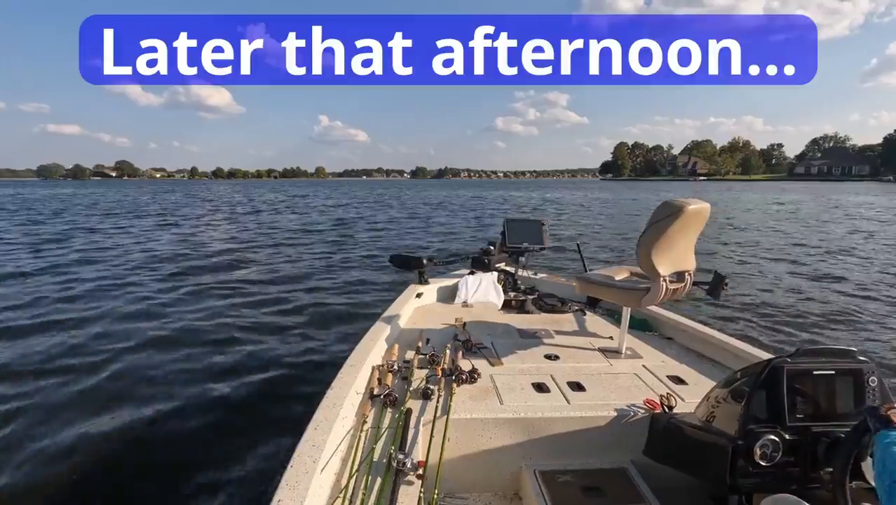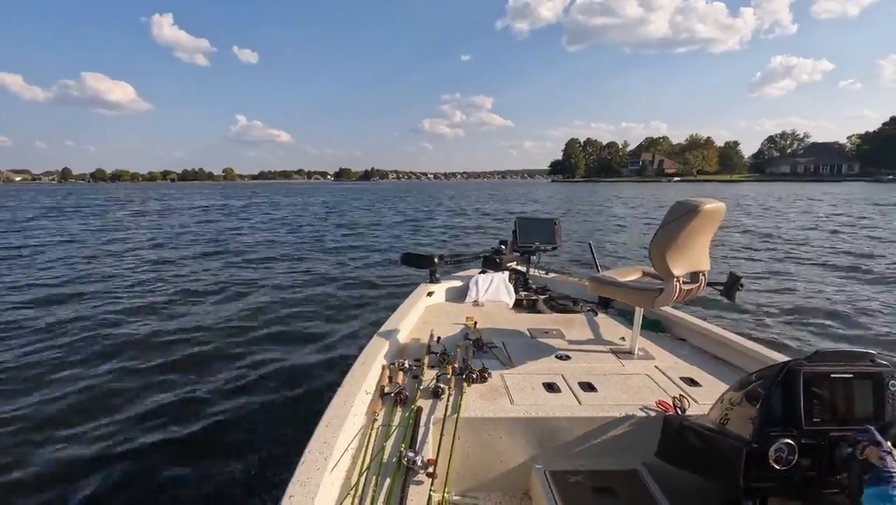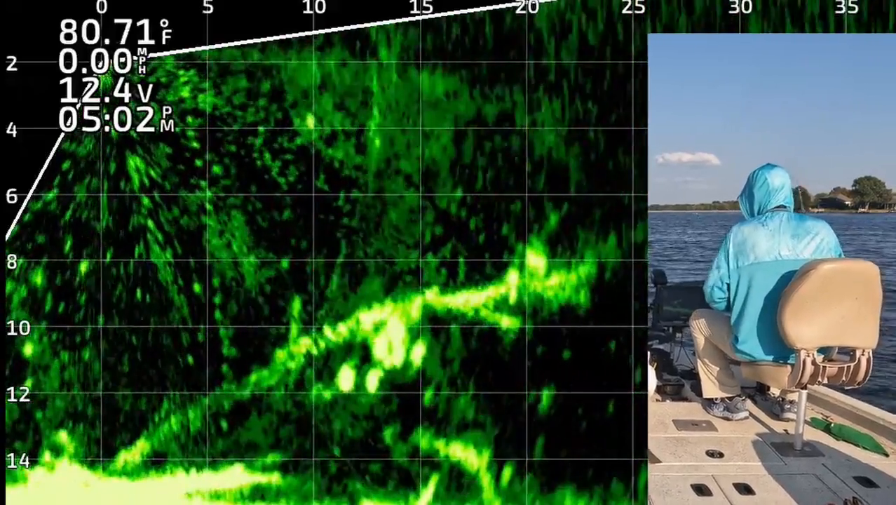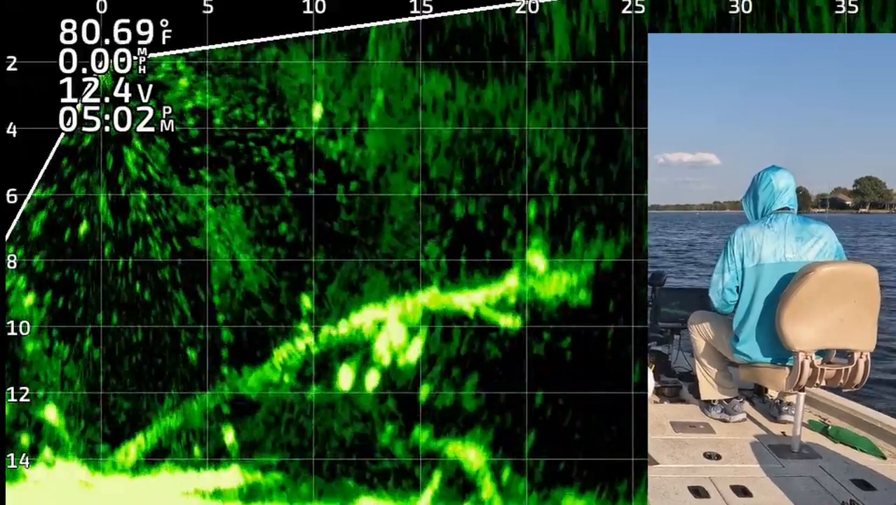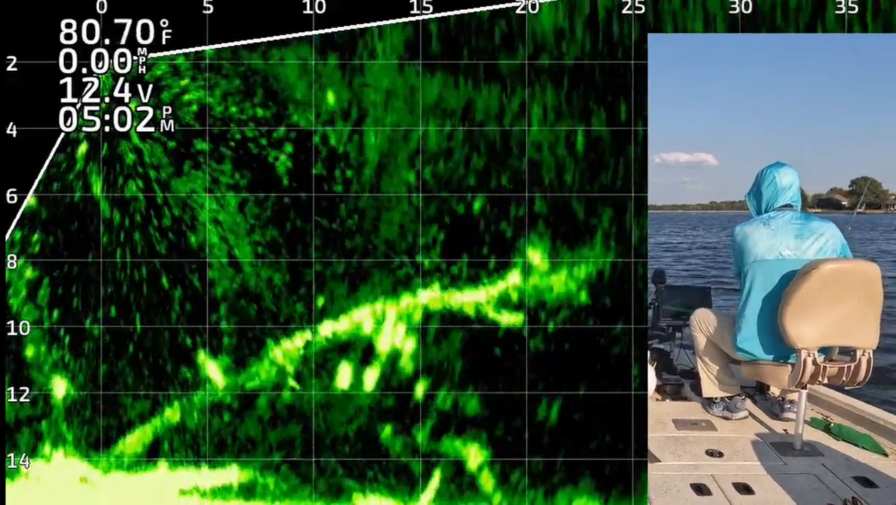I had to go back home for the rest of the morning, but fortunately I was able to come out later that afternoon. Here you see the jig and weight, 10 feet from the boat, 10 feet deep. There's a branch, and underneath the branch you can see a couple nice sized crappie.